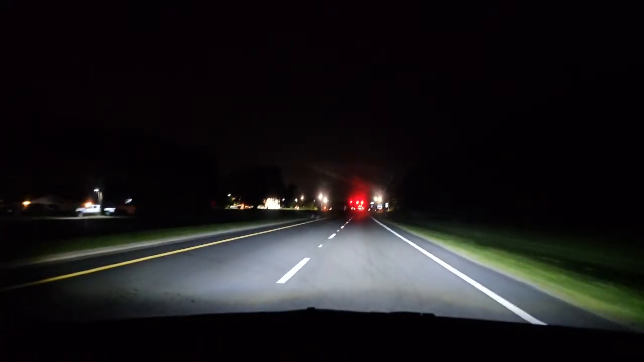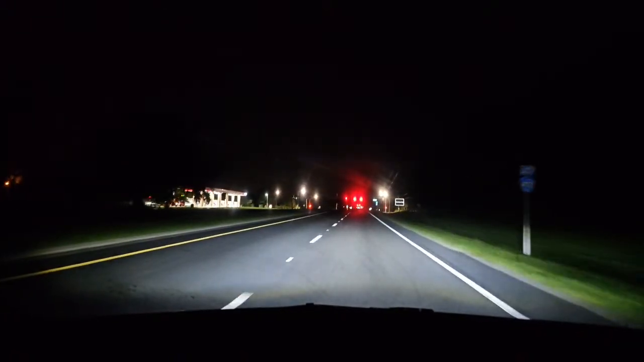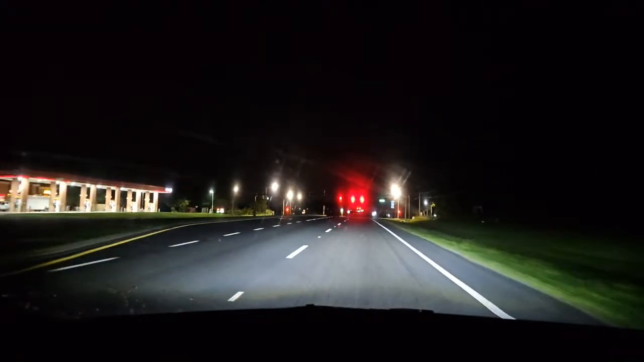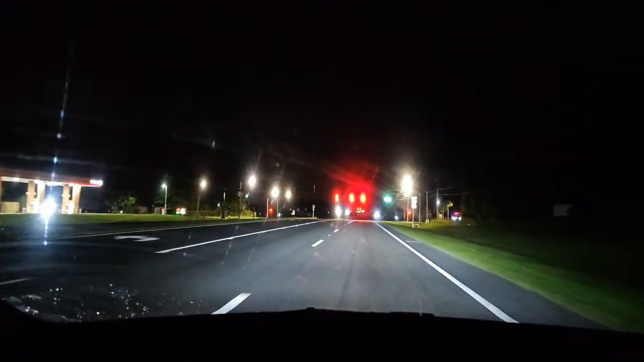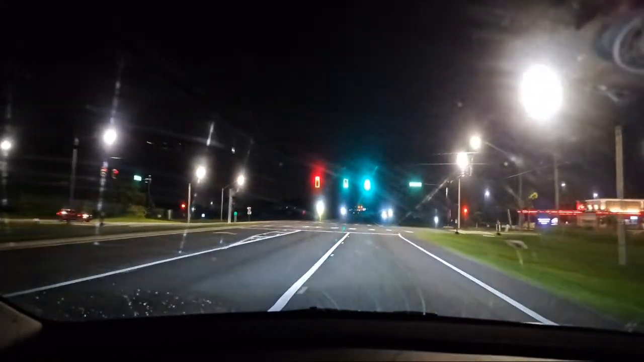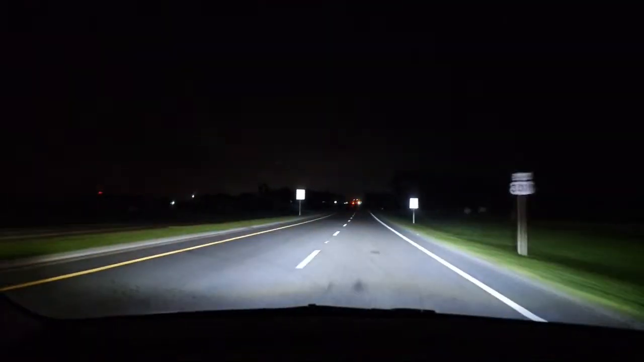It's okay. How's everybody doing? There's some pretty lightning in the sky, but it's just off to the left a little bit. I'm hoping by the time we get down the interstate, we'll be able to see some lightning. I've been seeing quite a bit driving north. I'm like, oh, that's so cool.